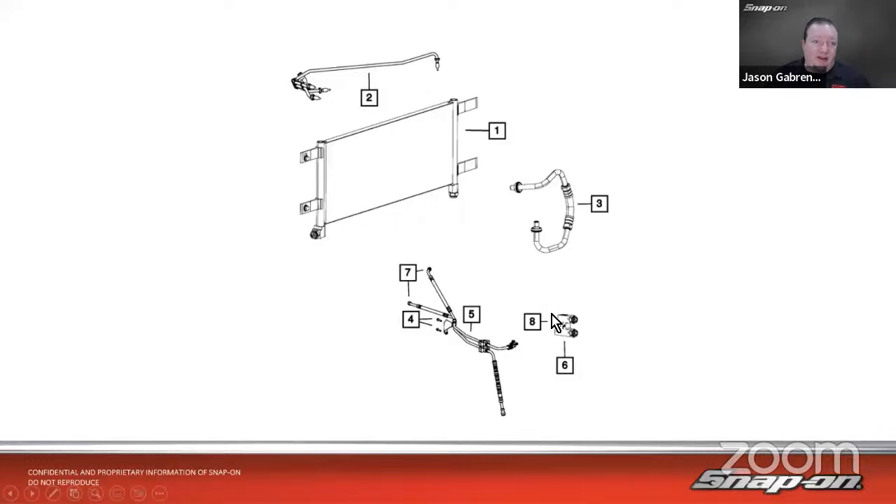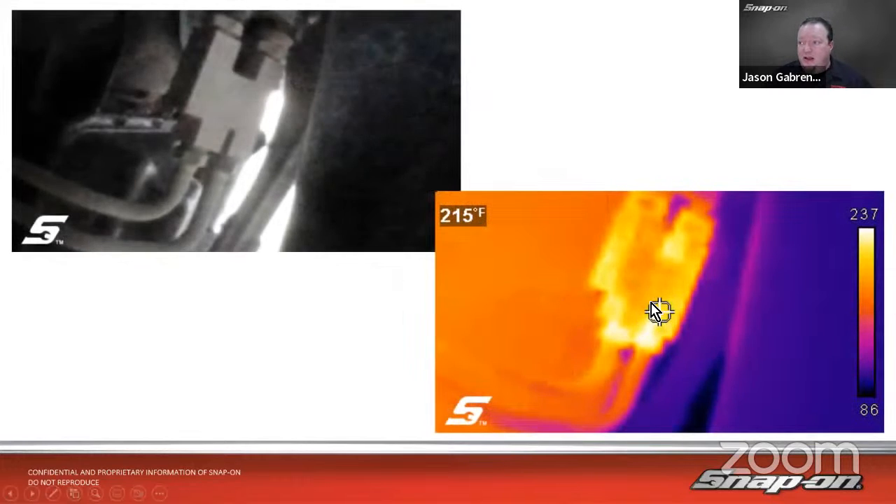So he decided to investigate both the cooler and this block, and come to find out that the block was blocked. 237 degrees right there, 86 degrees down there. Remember, not necessarily hot versus cold, but 237 degrees there, and the other side of that, somewhere down in the middle here, maybe 100 degrees. So it's definitely not flowing through. It's just getting stuck there. We can see there's a high concentration of heat there, and it's not really flowing anymore. If you see where it's homogeneous with the color, everything seems to be pretty much the same color.